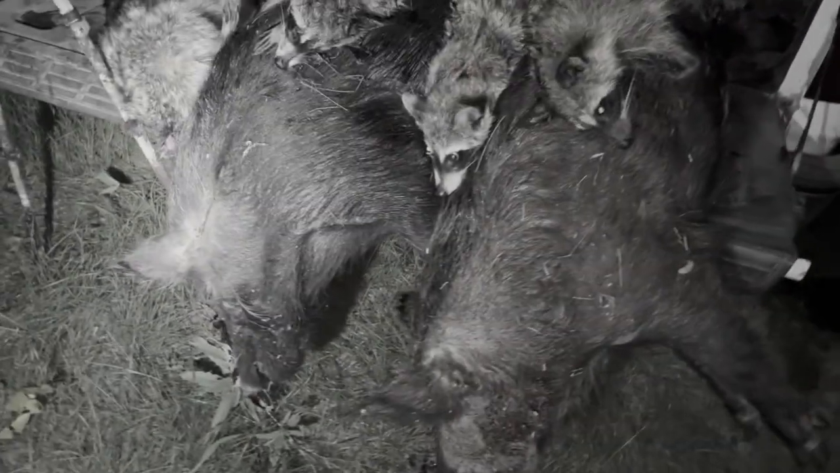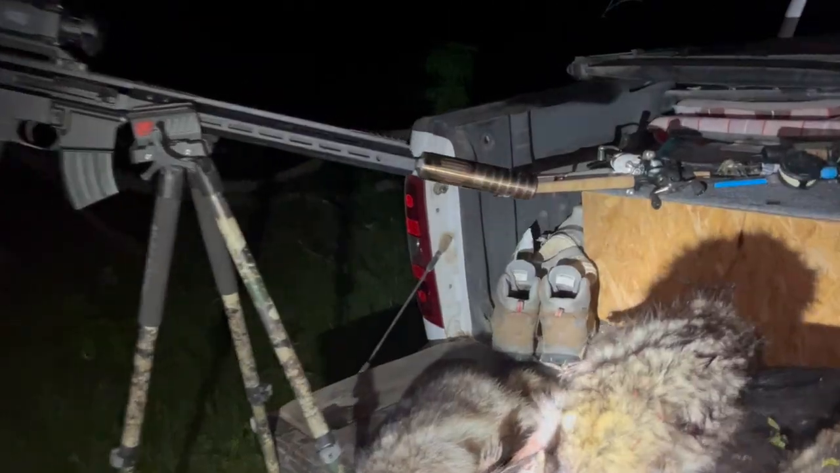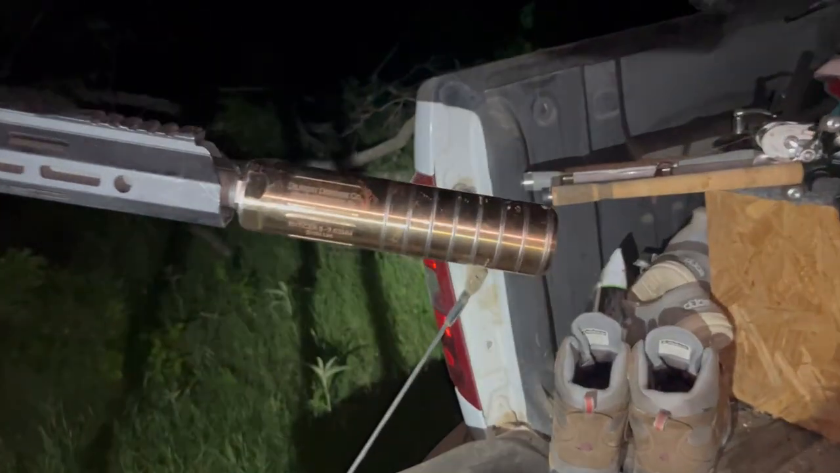Well, y'all, it is like 2:30 in the morning, and Caden and I are gonna call it a night here. I ended up getting 2 pigs, and then he shot 4 coons. All in all, a really good night. The suppressor performed really well. Like I mentioned earlier, it's about as loud as a 22, and Caden can agree with that. For being a $500 suppressor, you can't beat it. So I highly recommend getting a Diligent Defense Enticer S or L if you're looking to buy one.